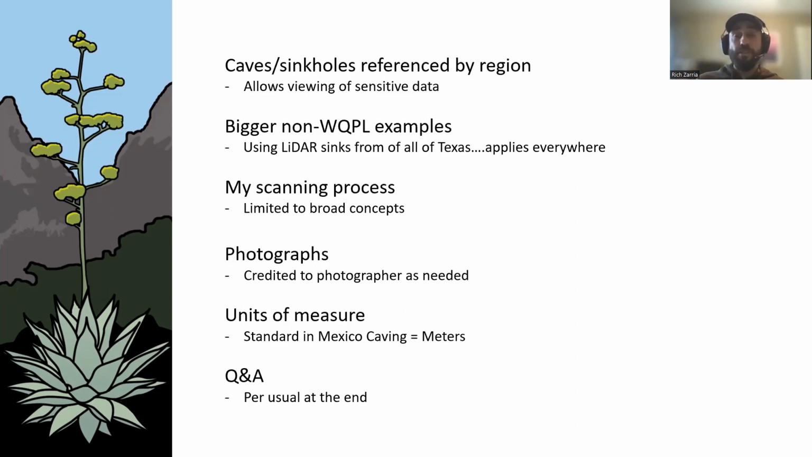The units of measure, excuse me, I'm getting over a cold, so I've got a tickly cough that I can't control. Apologies. The standard of caving in Mexico is to measure in meters, and so Texas does meters rather than feet. The rest of the country does feet broadly, and so you'll see a lot of things expressed in meters, and that's why we do that here in Texas.